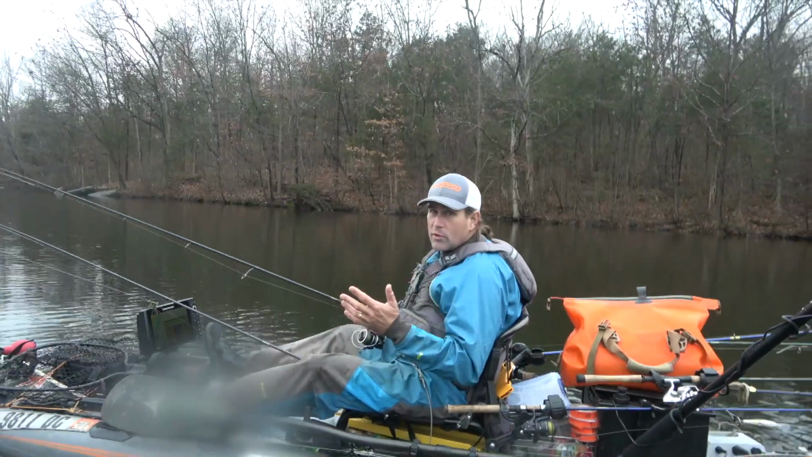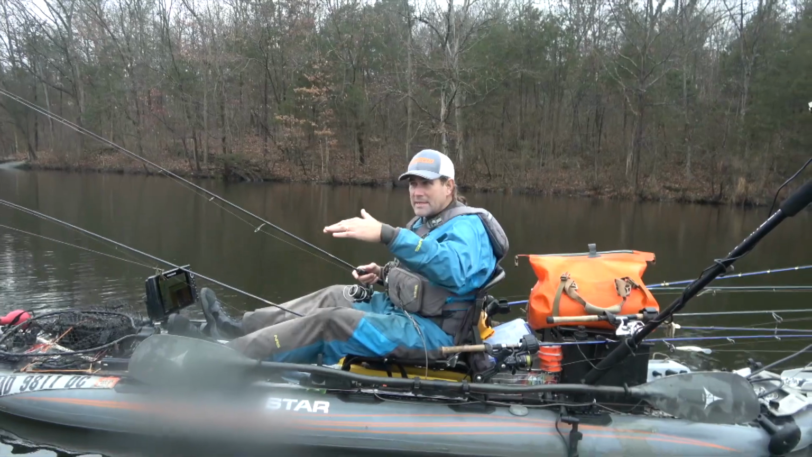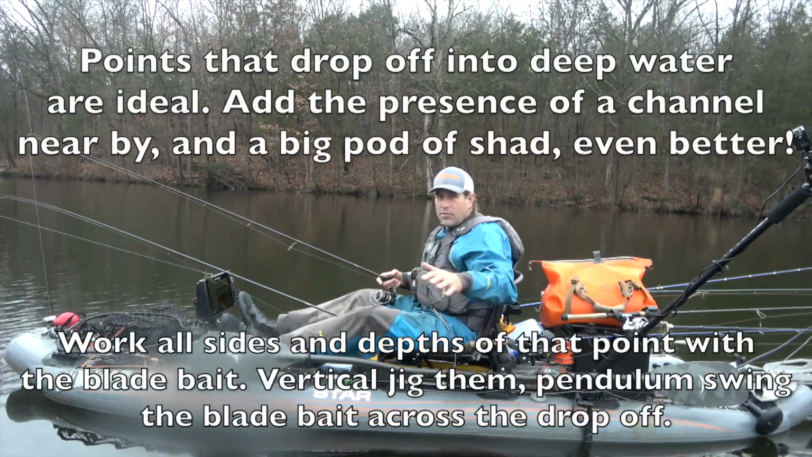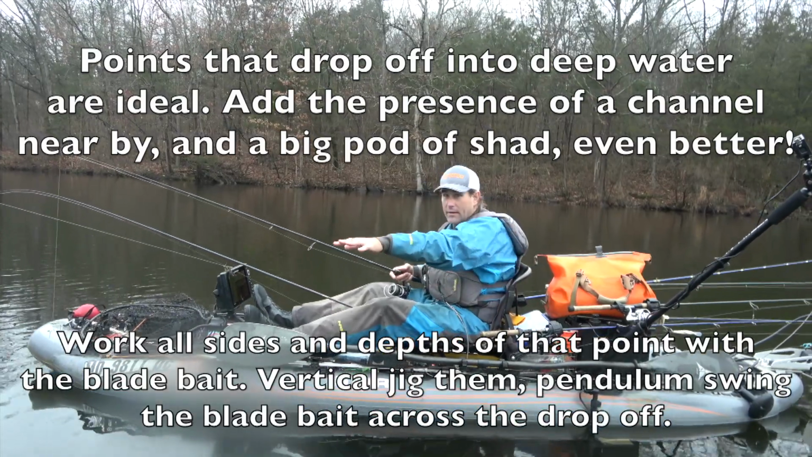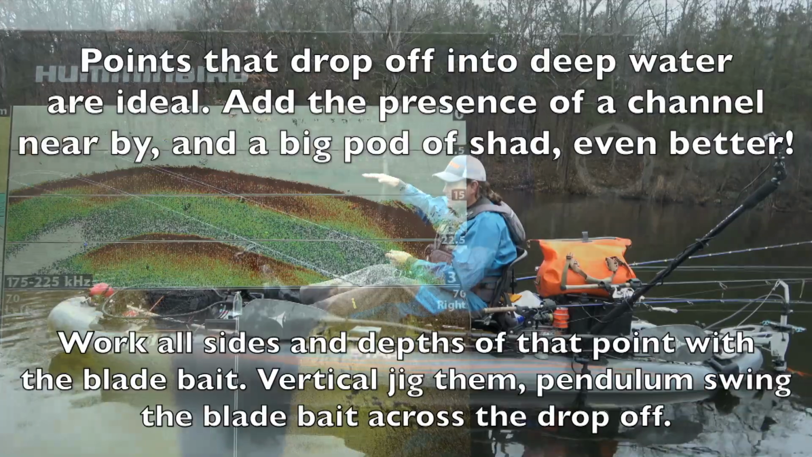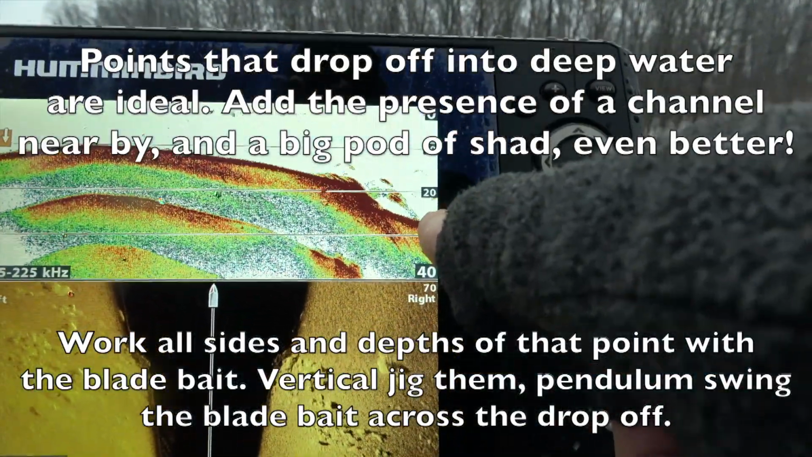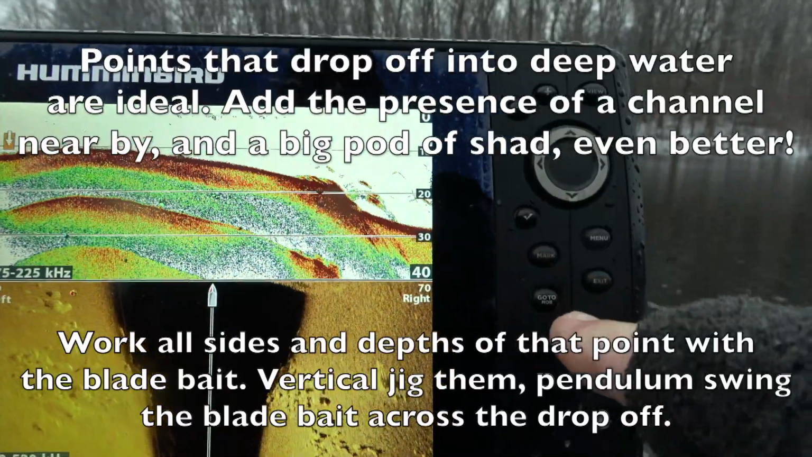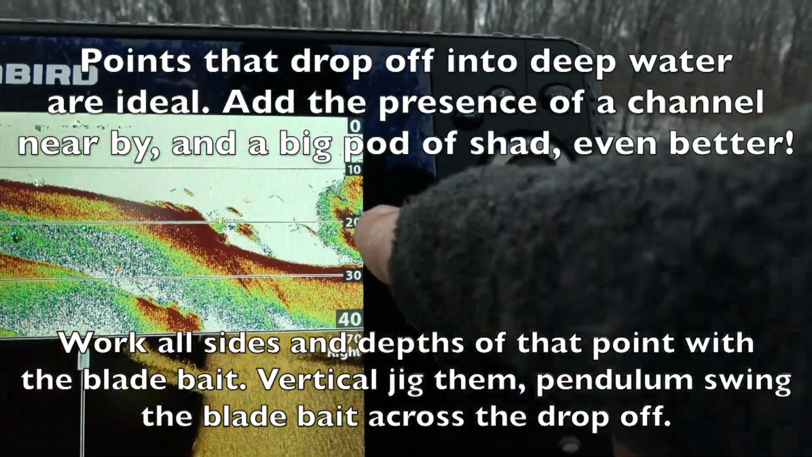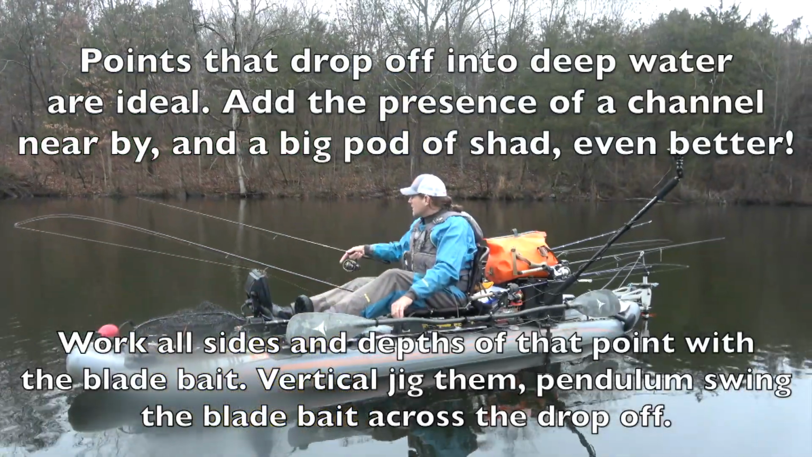So what I'm looking for is a concentration of fish, and we found that on a point that comes out into deeper water. There's a lot of 30, 40 foot water out here, and the point that comes out gets to about 12, and then it starts breaking. I've marked some waypoints where it is, and with the blade bait, I'm putting it out there.